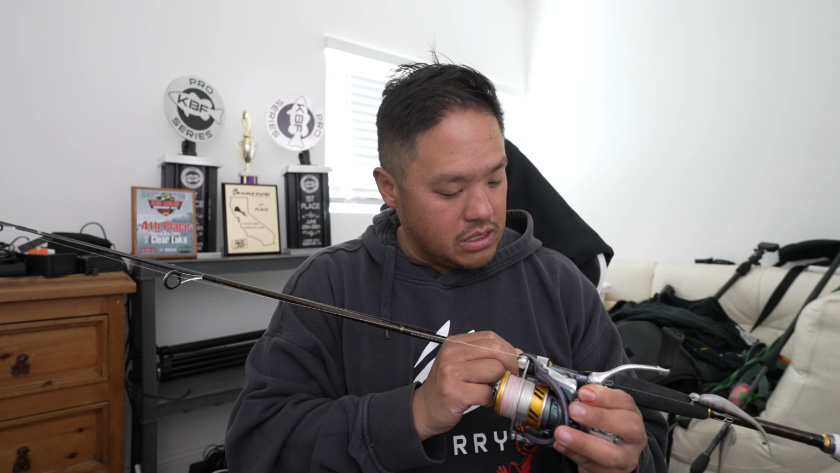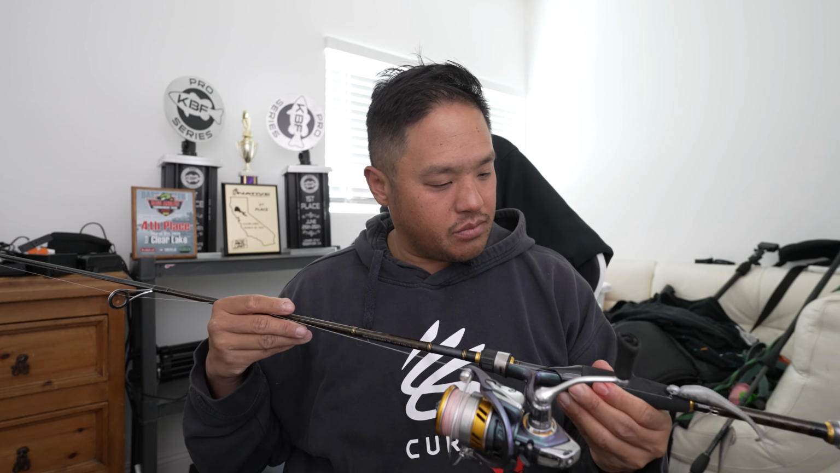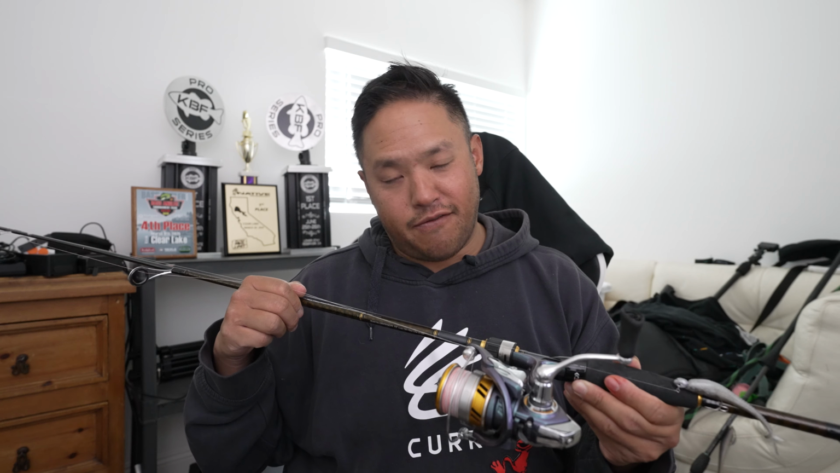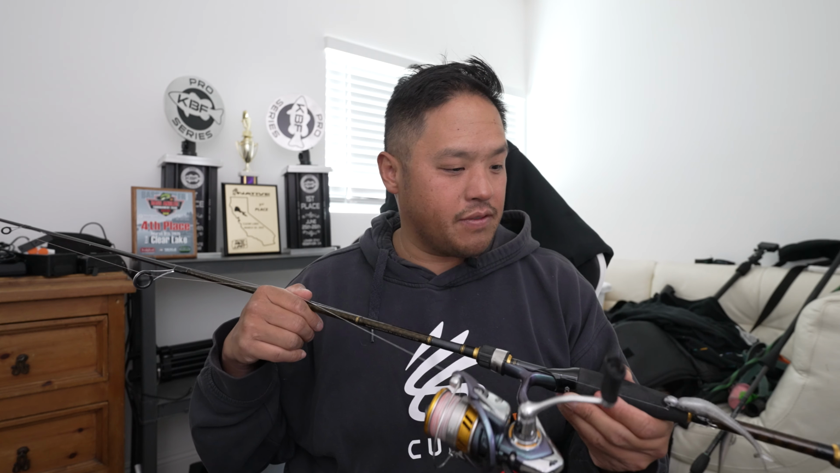Okay, this leader material, I believe this is 12 to 15 pound red label fluorocarbon, and I believe red label is good enough, especially when you go up to 12 to 15 pound. I did break off one fish, and I believe it was my fault. I didn't retie, and I had already caught 12 or 13 fish, and my last fish I broke off.